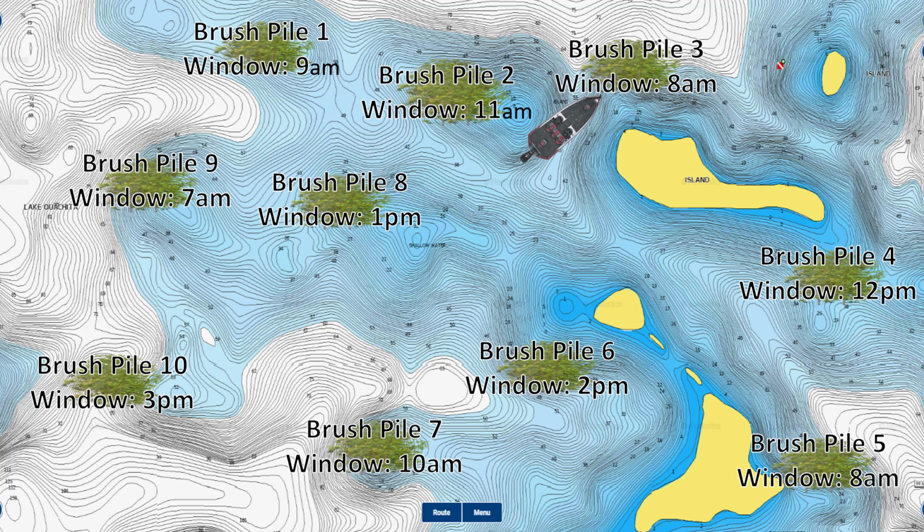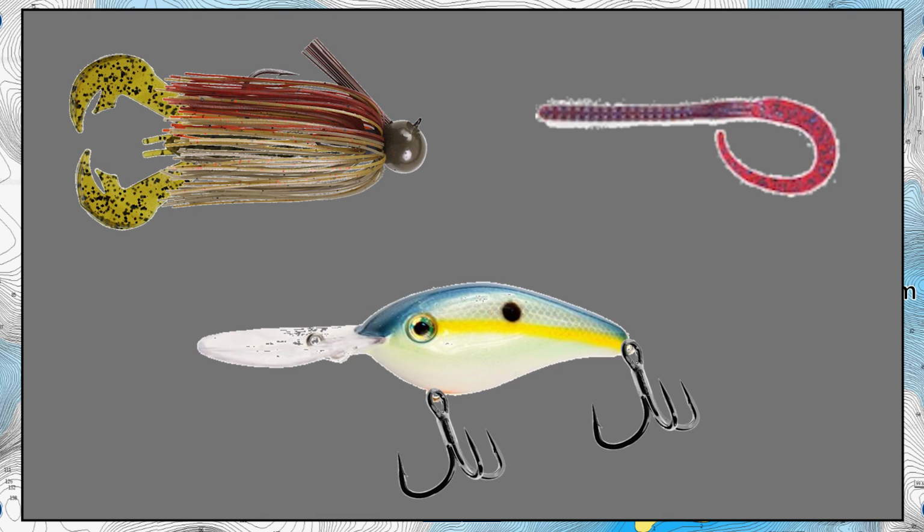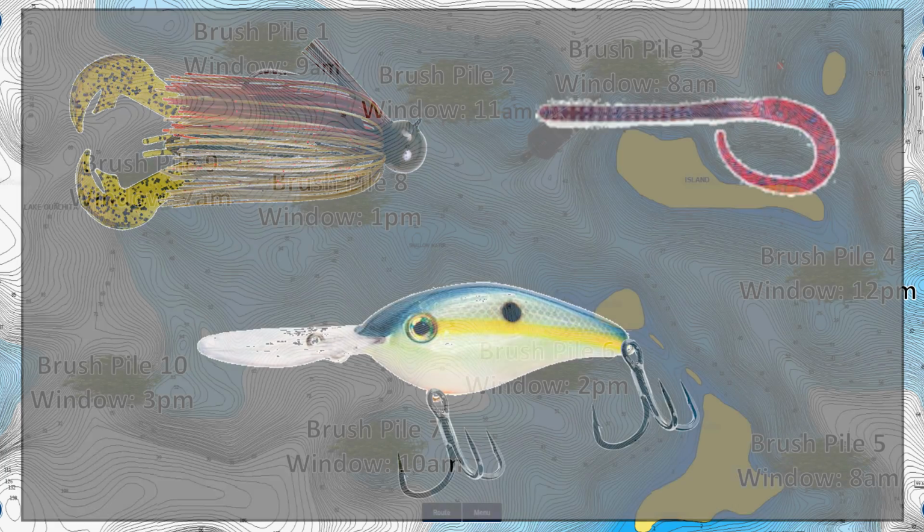But usually my go-to baits for brush pile fishing are a deep diving crankbait, a football jig, and a 10-inch worm. Those 3 baits get it done pretty much 95% of the time when I'm brush pile fishing, and they'll put a lot of big fish in the boat.